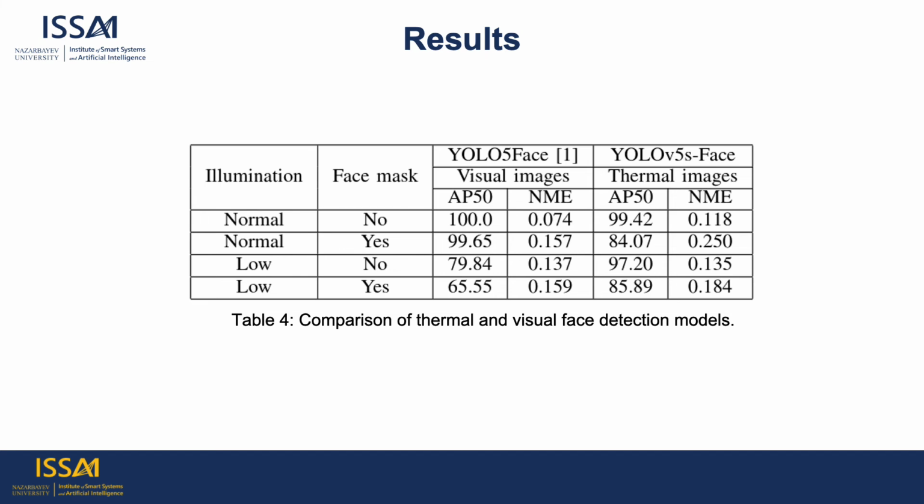In the first case, when the illumination was normal and subjects were without face masks, both models performed well, showing high accuracy. In the second case, when subjects were with face masks, the accuracy of our thermal face detection model dropped to 84.07%, while the accuracy of the visual face detection model was still high. This can be explained by the limited amount of thermal images with face masks in our dataset.